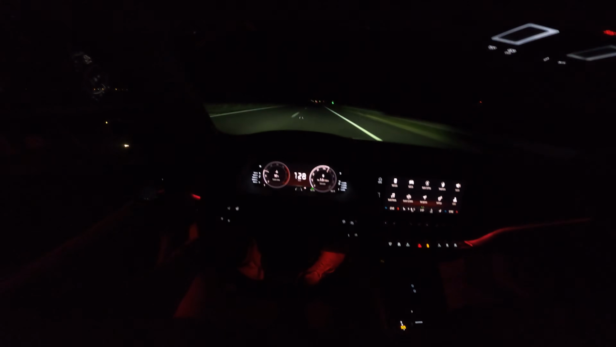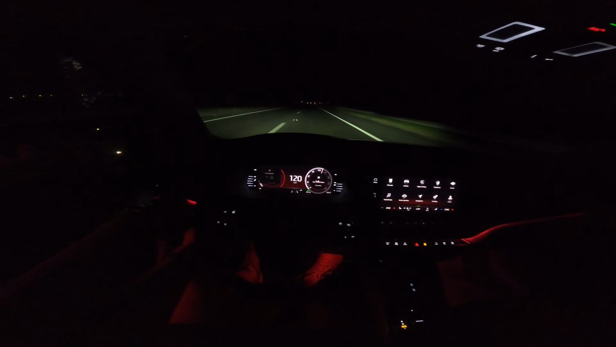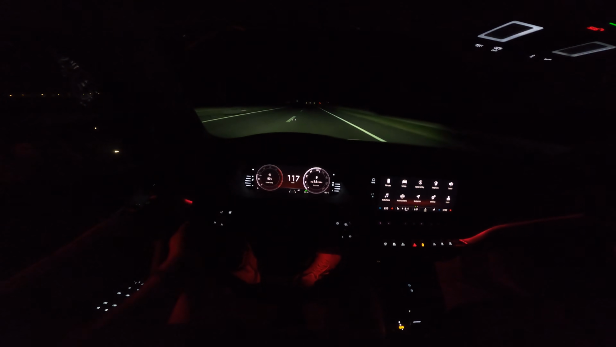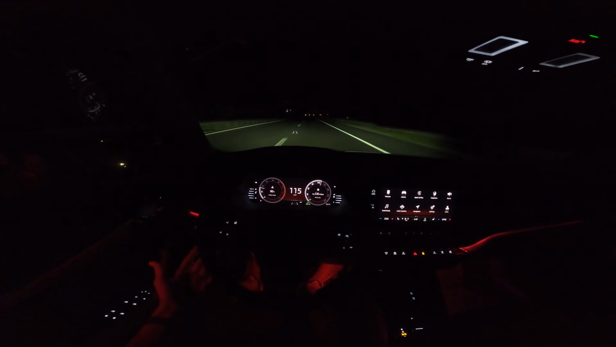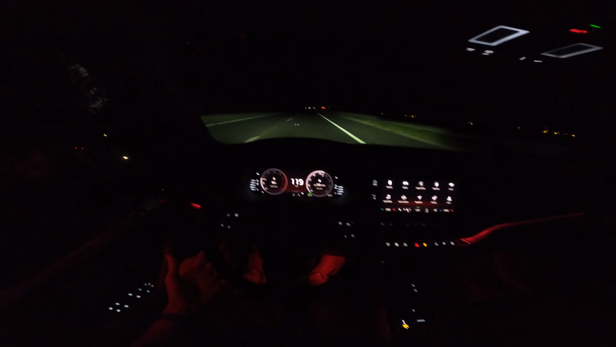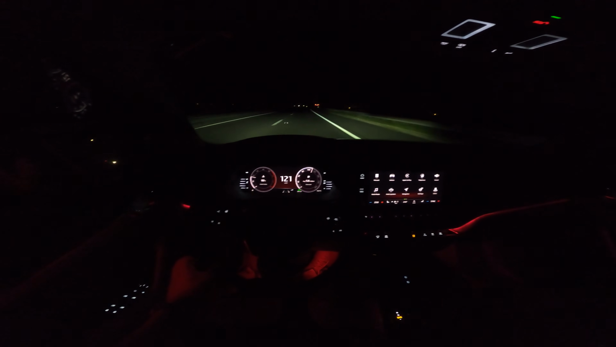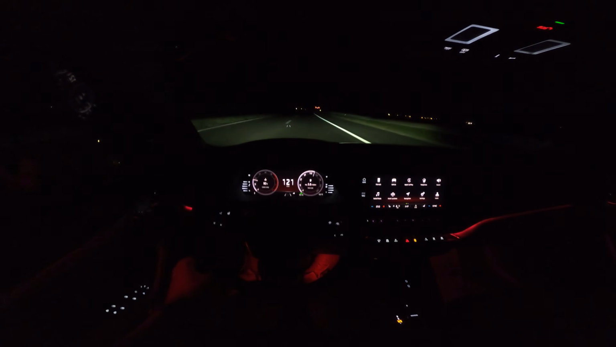This is the front fog LEDs. For some reason they're not activated when you're cornering, when you're going to the corner. Turn radius is very good if you're parking, so it's decent.